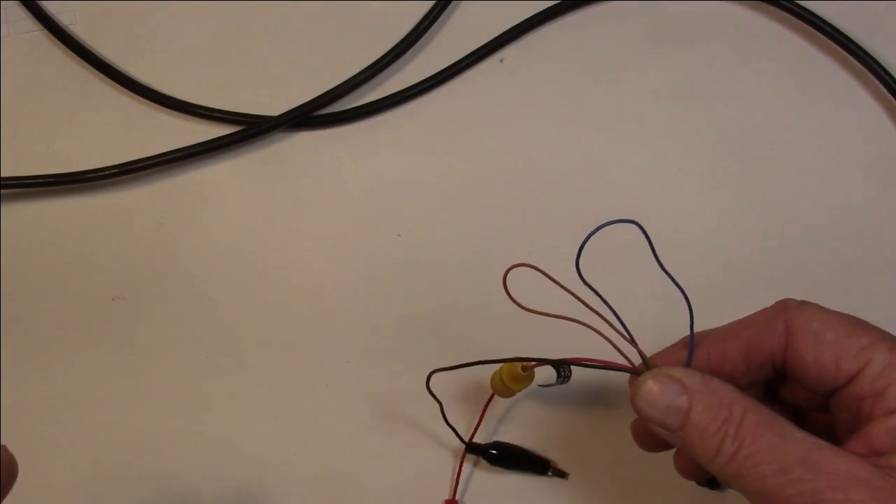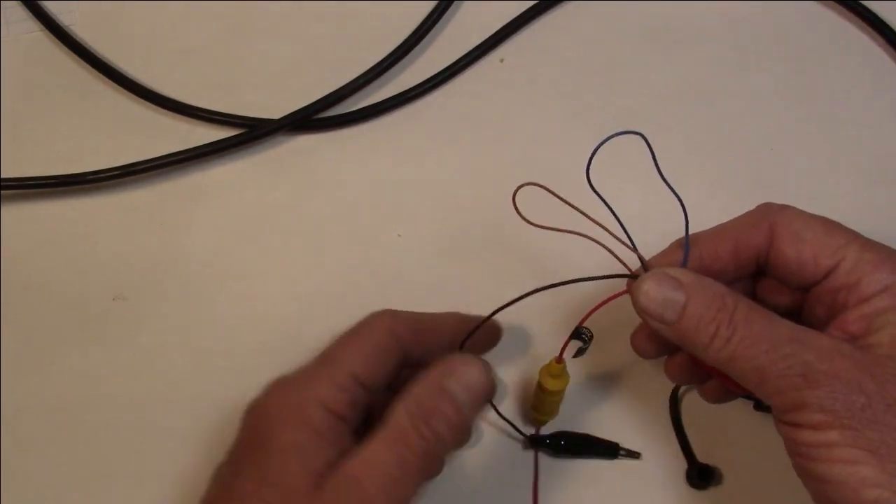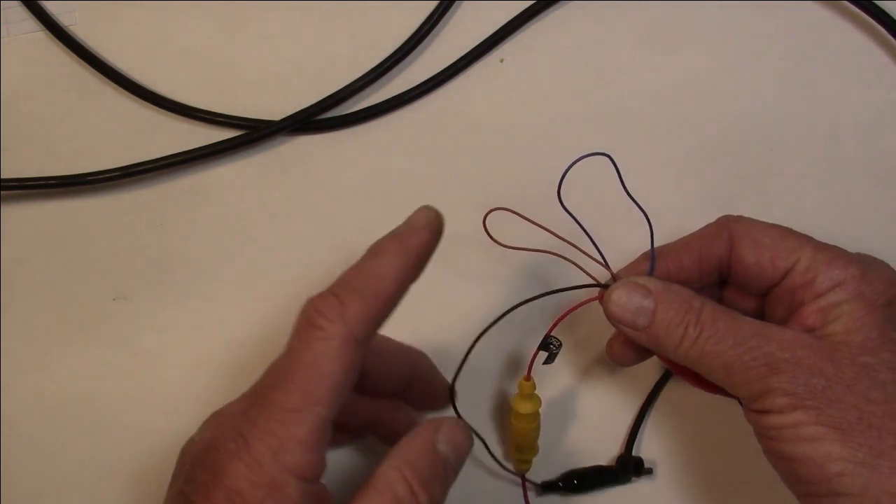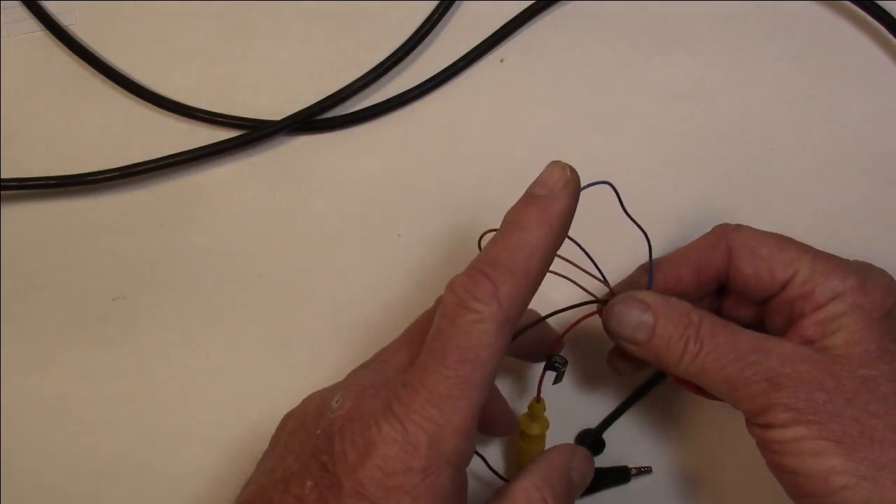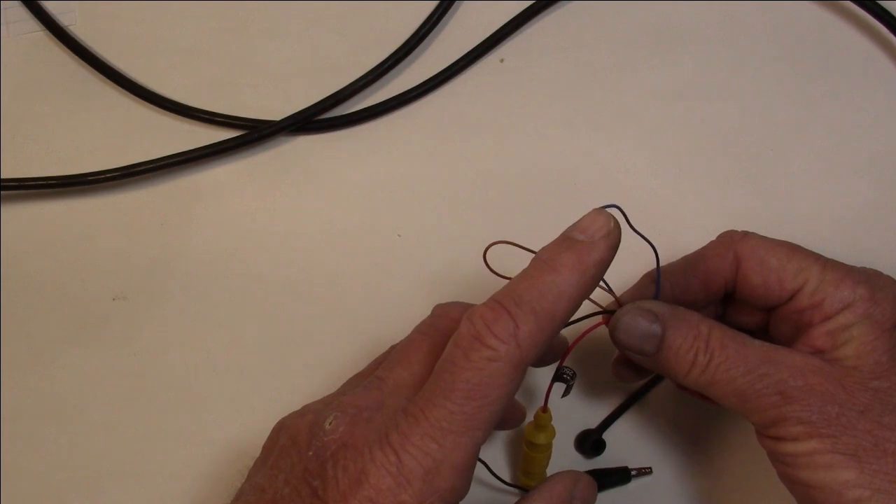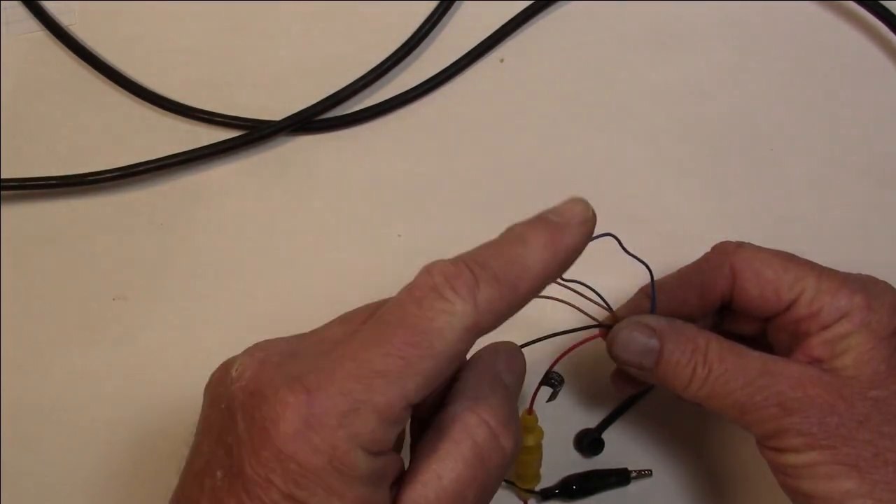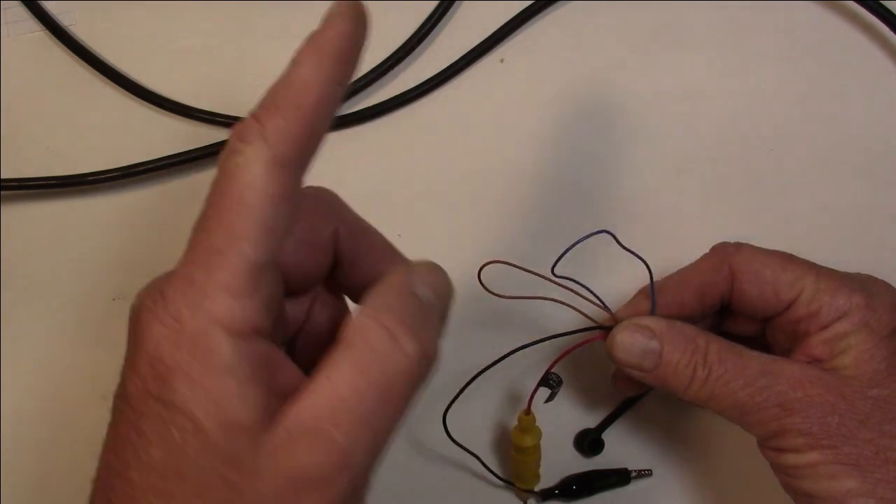Now, here's the part that I thought was real unusual. I always figured, well, you brown to brown and blue to blue. No, that's not the way you do it. The blue wire is to transmit your data from one to the other.